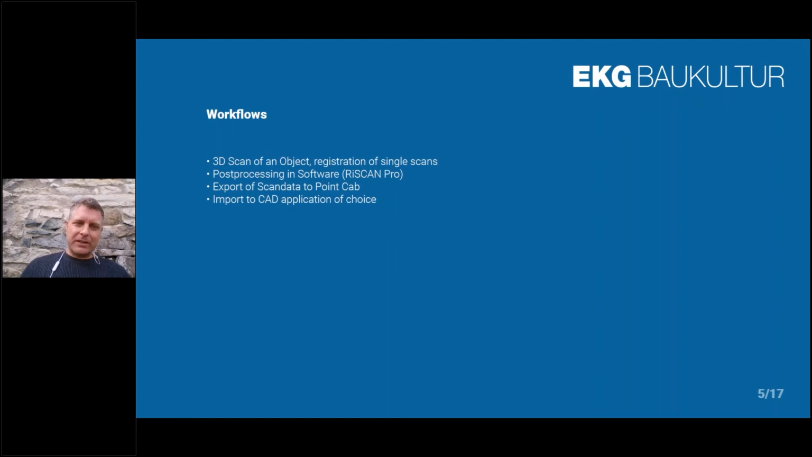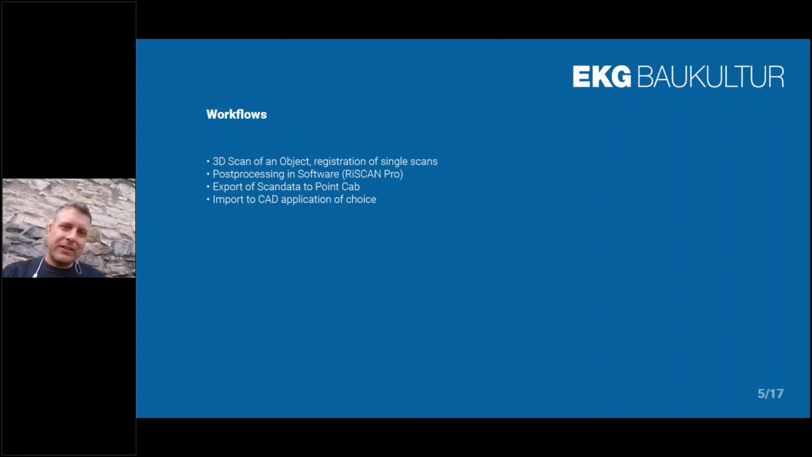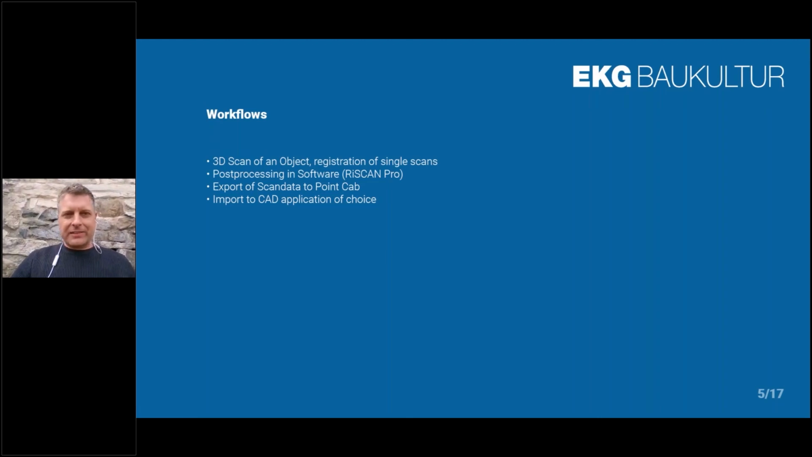For anybody wondering why I'm not in the office, I'm in Styria at the border to Slovenia at the Castle Ehrenhausen, where we're working on the mausoleum of the people who lived in this castle. So that's the reason for that wall. Our offices don't look like this. And I will tell you about the 3D scan of an object, the registration of the single scans, the post-processing in Rescan Pro, the export of the scan data to PointCab, and the import to the CAD application of your choice, Revit or Archicad or AutoCAD or BricsCAD or whatever is used.